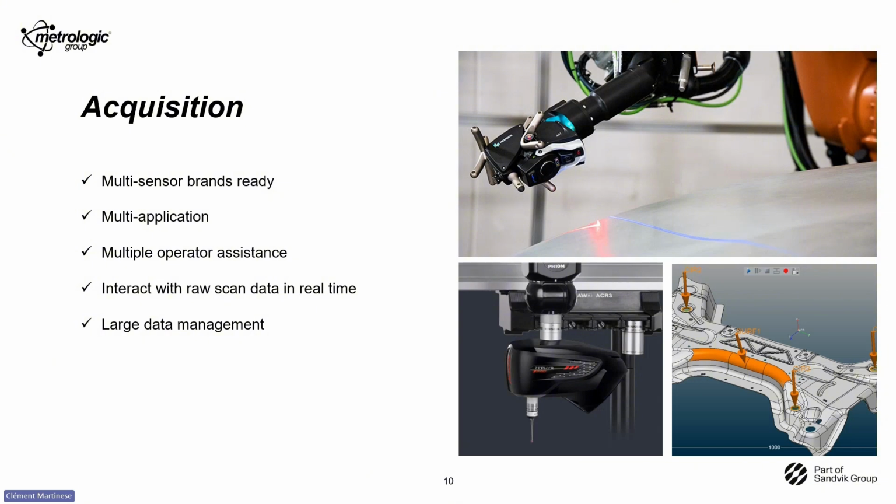And a very important point for us, we work directly with the raw scan data in real time. No filter, no smoothing, just the true and accurate point cloud exactly as captured. Metrolog X4 is optimized for a large point cloud. You can load and work with a massive dataset with performance, and without slowdown, your workflow stays fast.